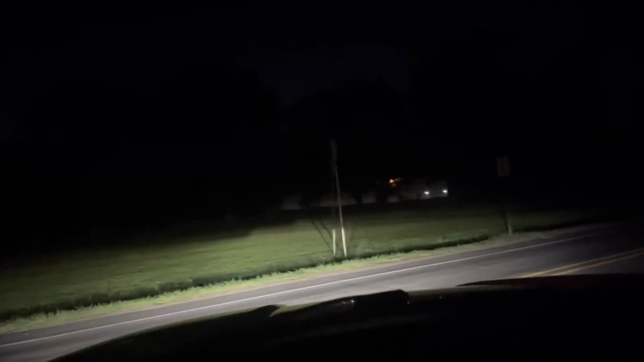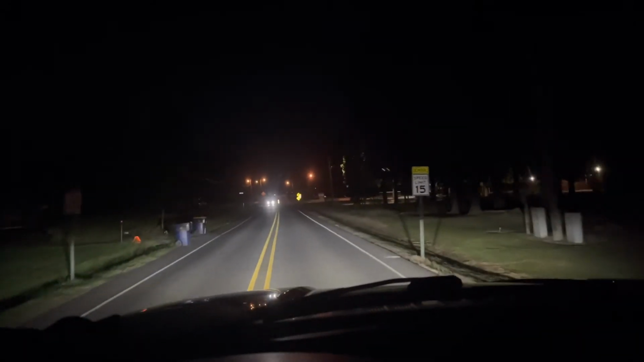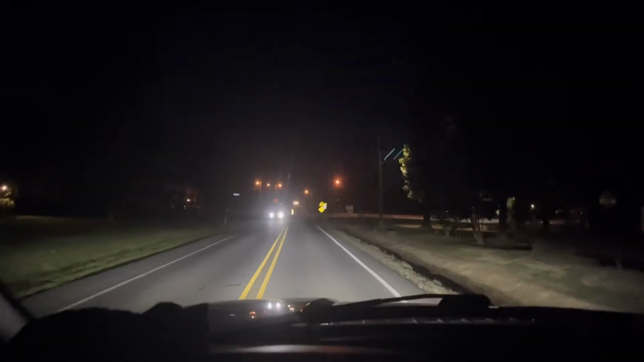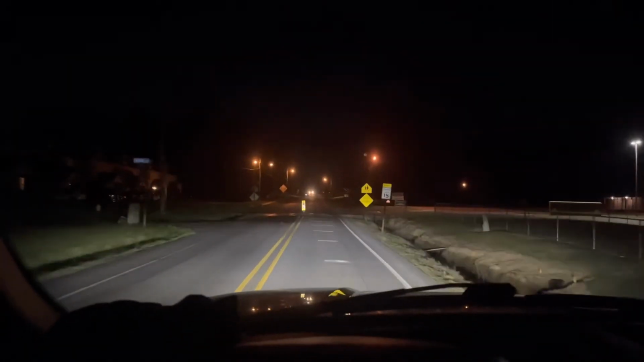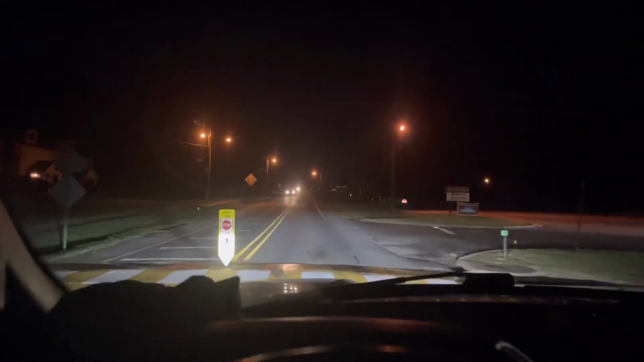Well, for some reason the lights that I got came with that harness that I don't need. So I guess if I ever get a different truck that has LED headlights, I can switch them over, but I don't know why I would get the same year model truck.